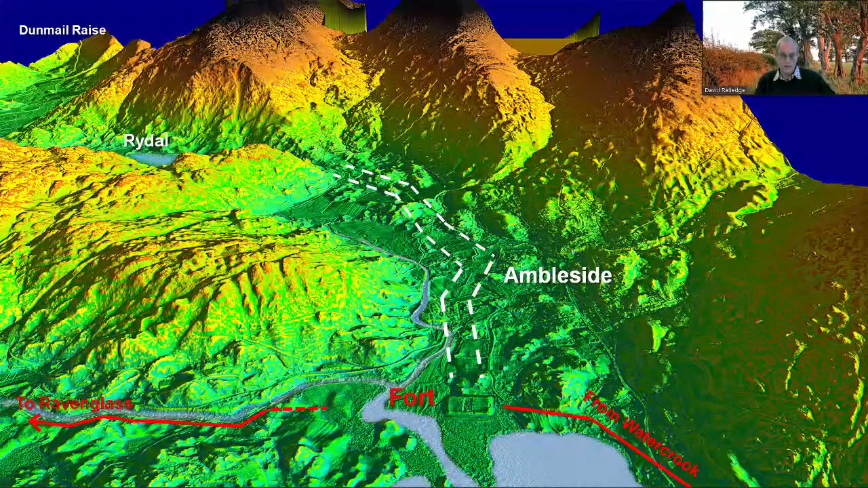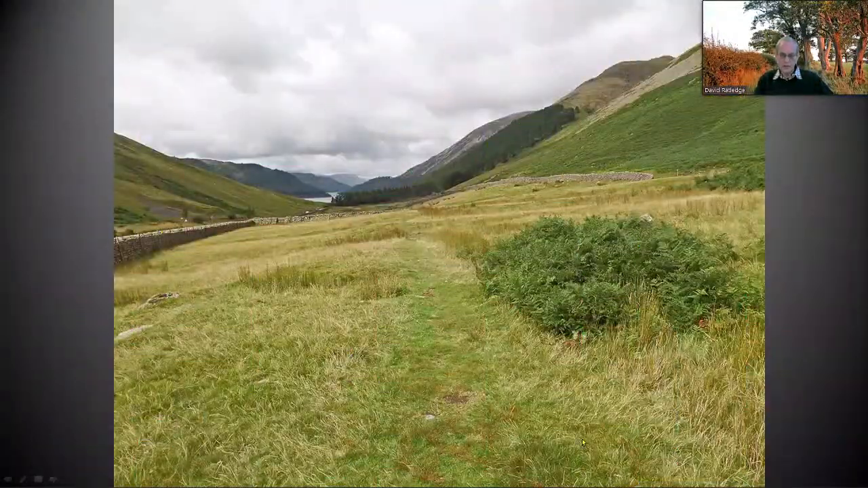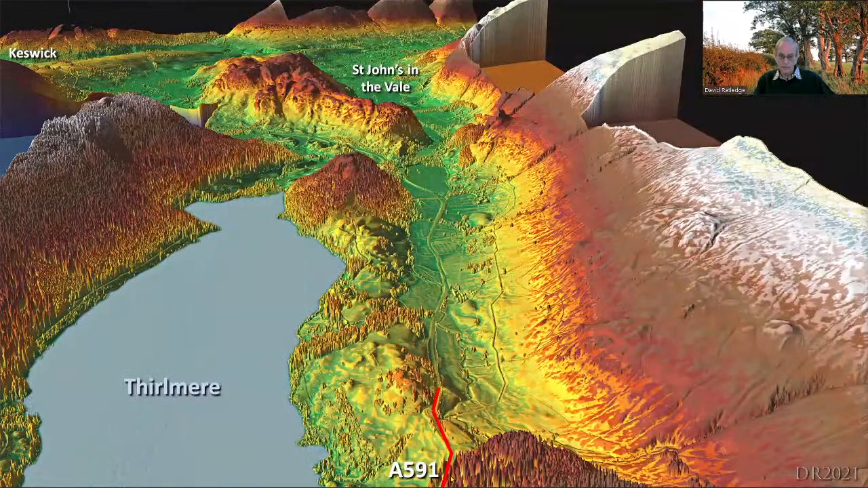Too good to miss. We're on Dunmail Raise looking north. Here's our road, clear as clear. So it's not a severe pass at all. It's an easy route through. And there's our road heading down towards Thirlmere. We'll pick it up now at Thirlmere. The modern road overlies it a bit there.